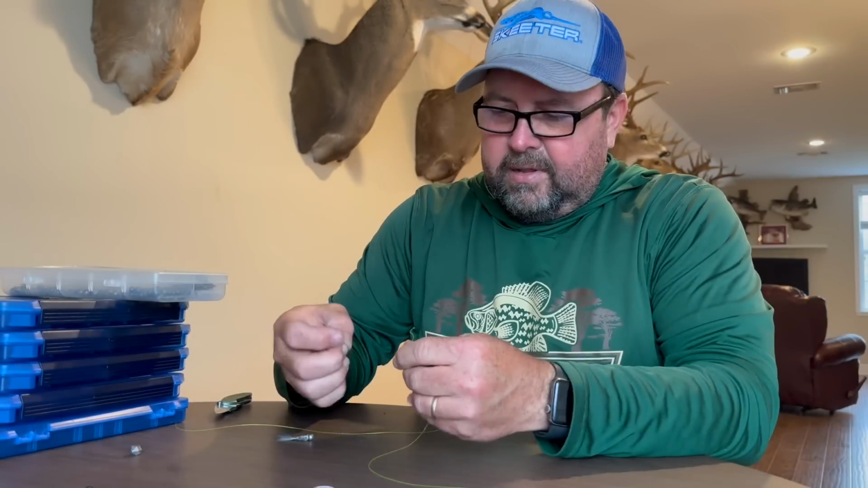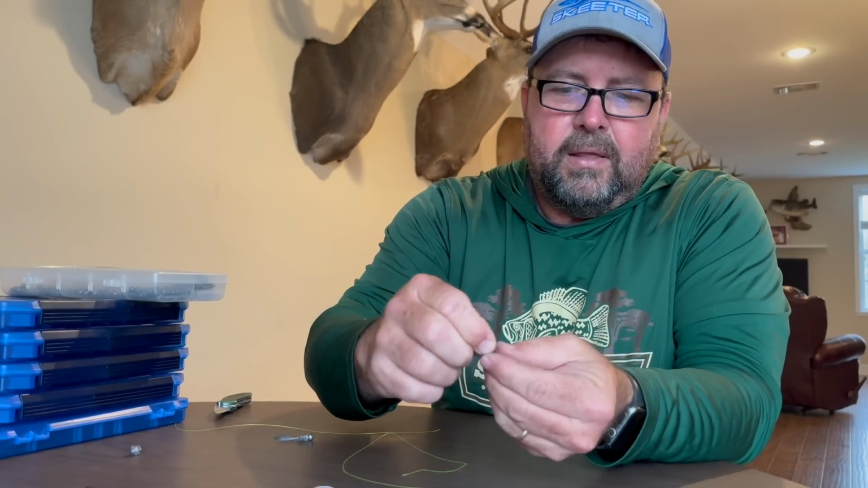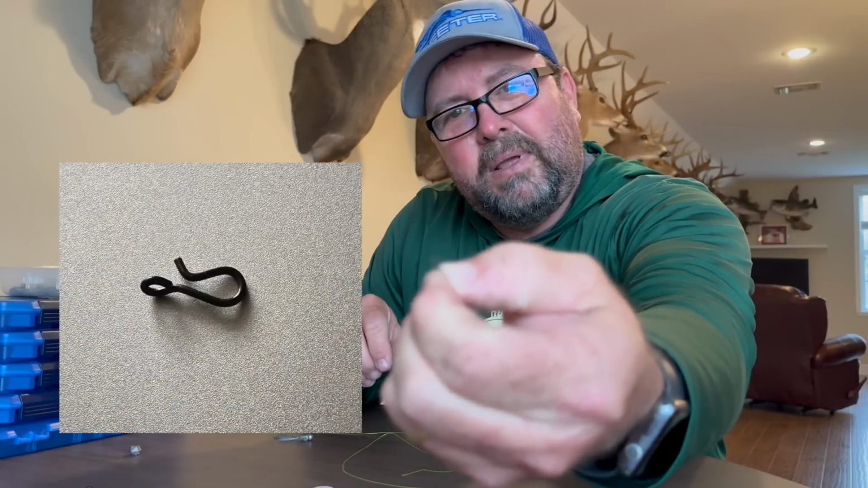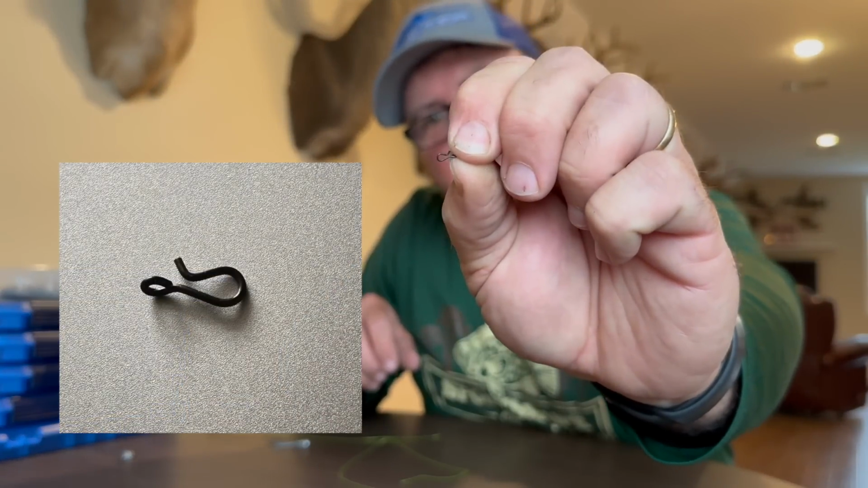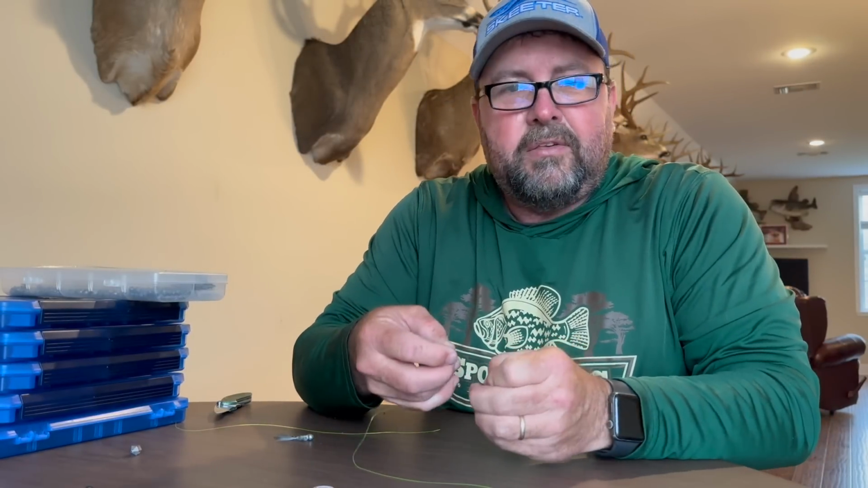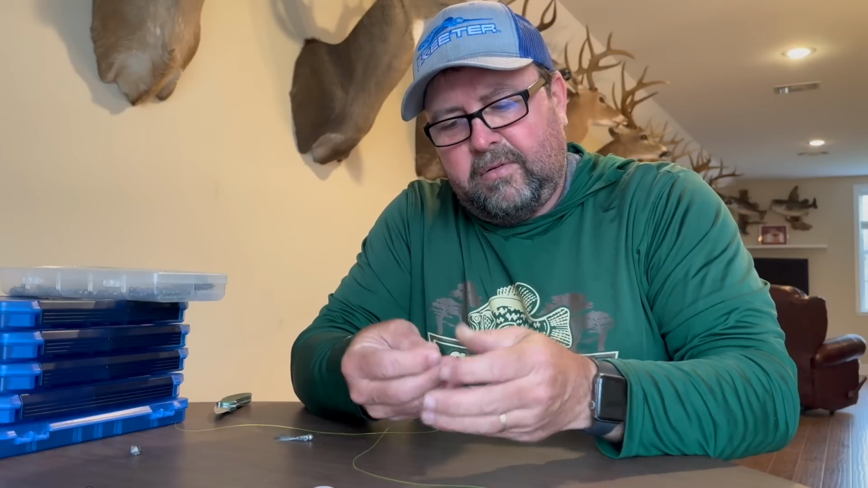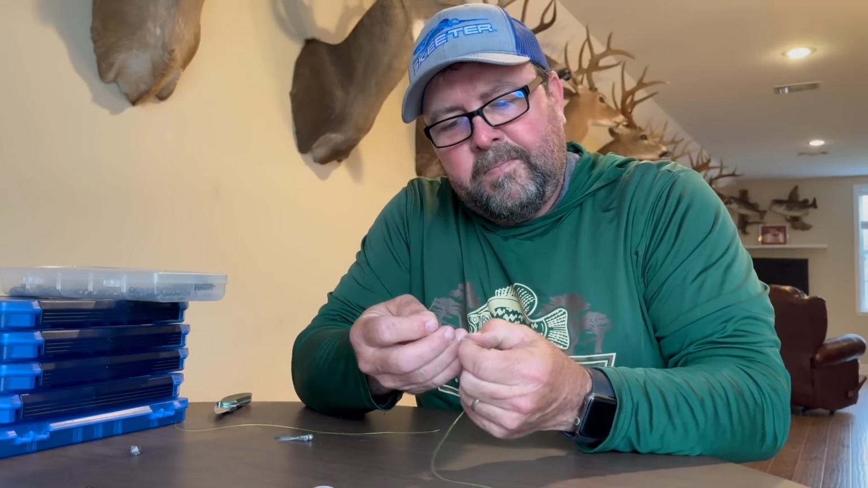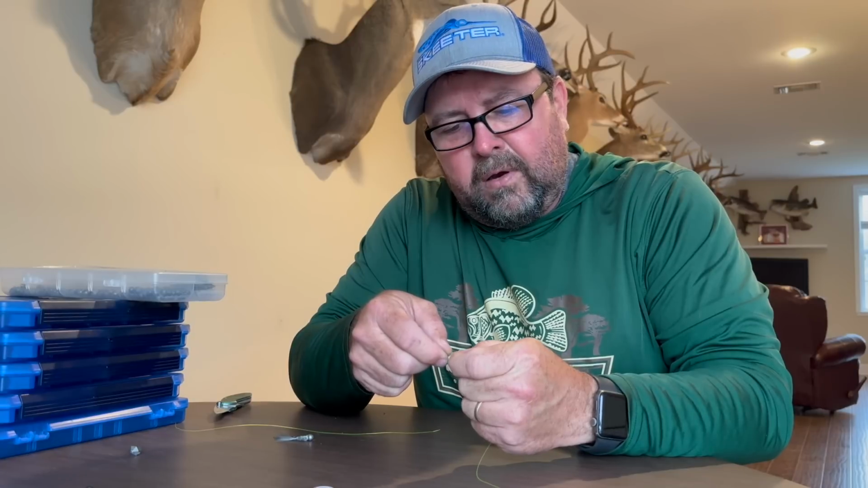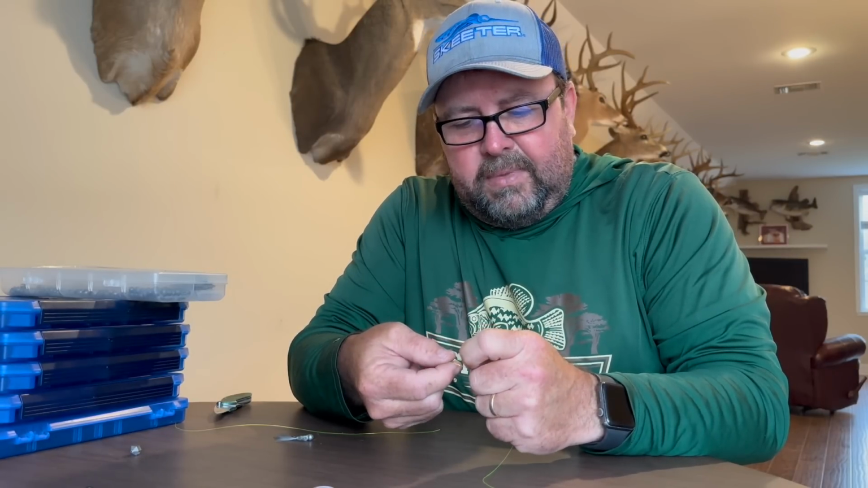My next step is I use these little bitty clips. Everything about crappie fishing seems to be little bitty, but these are just wire clips that I tie on, and it allows you to change your jig quickly. It also lets your jig move freely. Some people actually like to tie their jig up tight so that it sits level in the water. I don't know that it makes me that much difference.